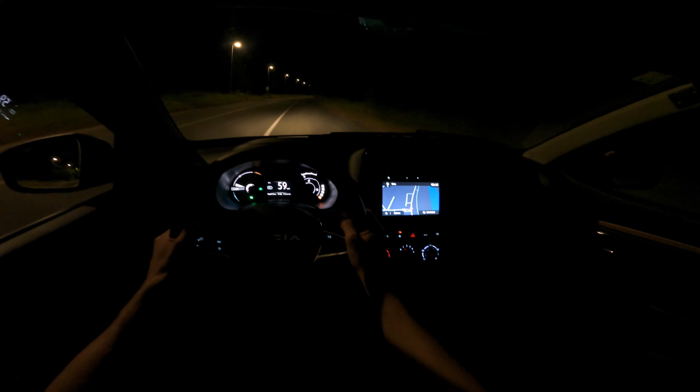It might drive you crazy, might not, I don't know. I've heard worse rattle sounds, but this is just due to the fact that it's a budget car with a lot of plastic materials, and there's also not a lot of dampening material.